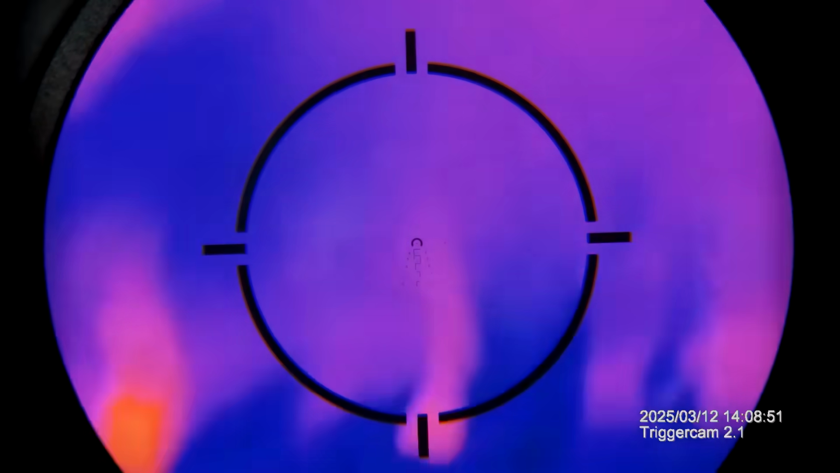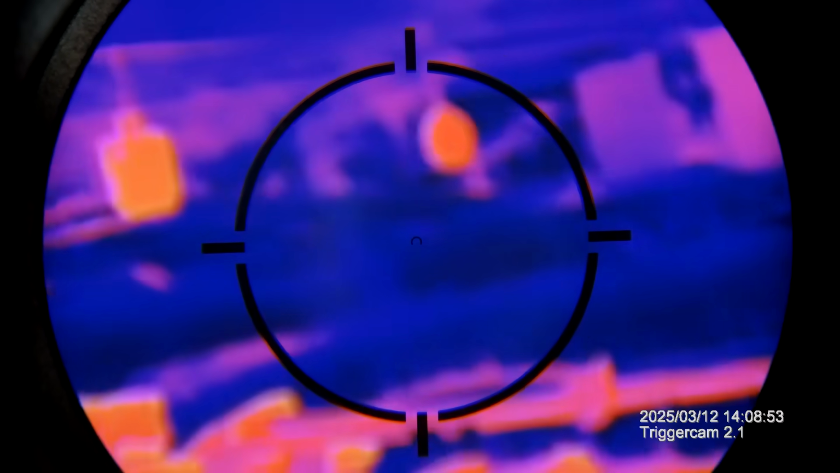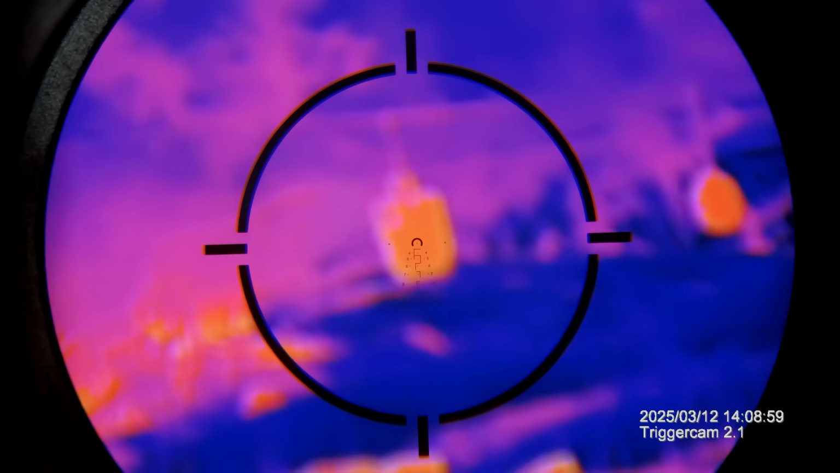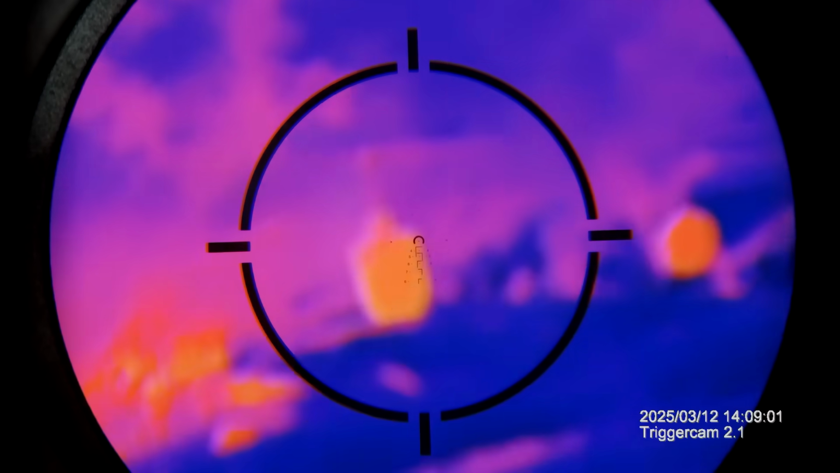Come on, I'm missing too much. It's kind of heavy holding it up like this with all 3 of these pieces on there. There we go. Left.